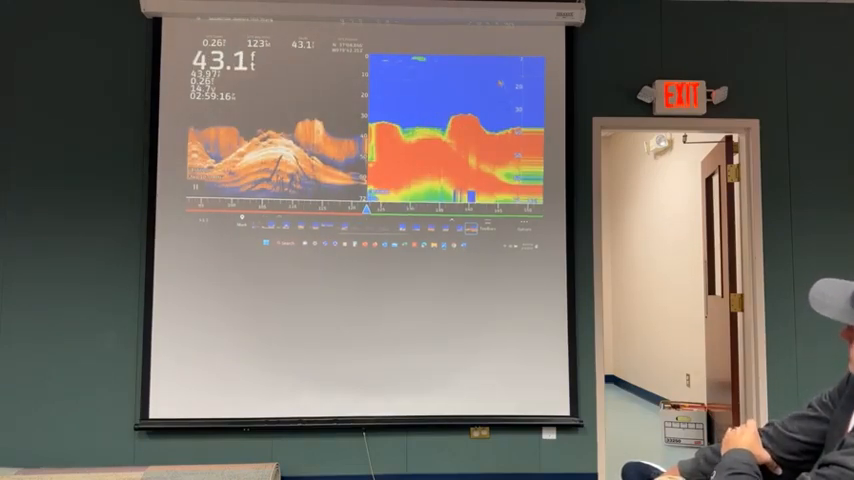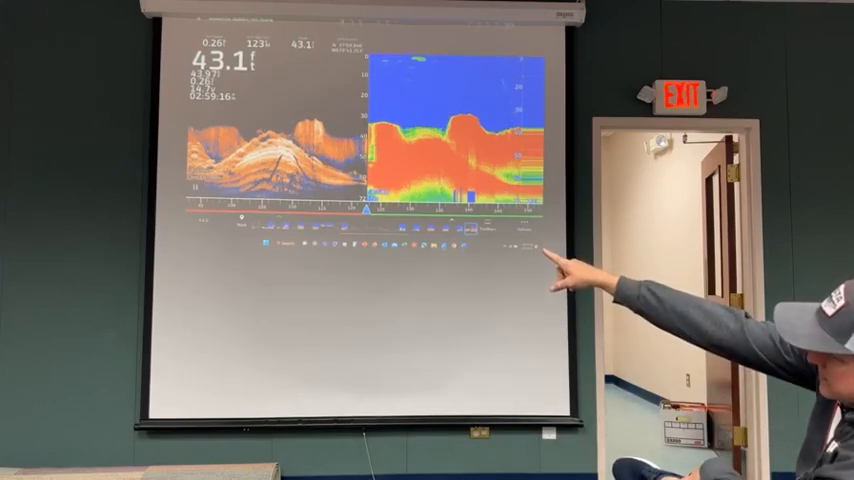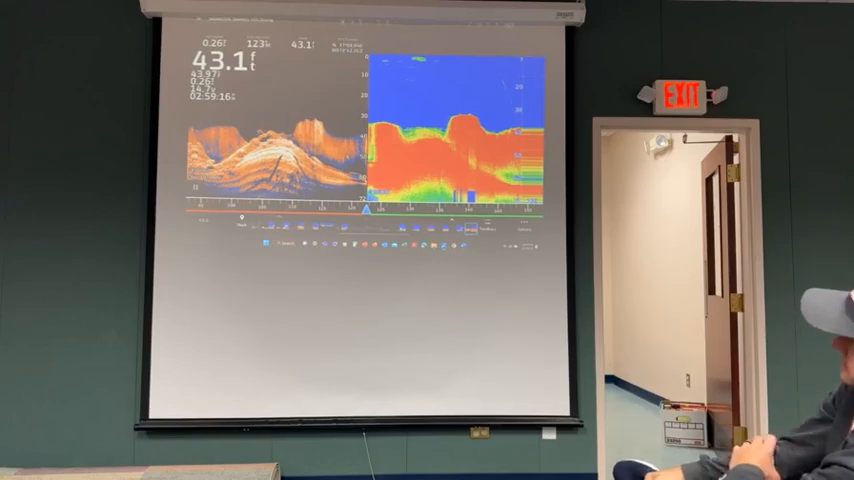This is me throwing the cast net right here. You got lucky. Down to, yeah. That looks like trees and stuff. Yeah, that's definitely a problem right there. Just missed you.